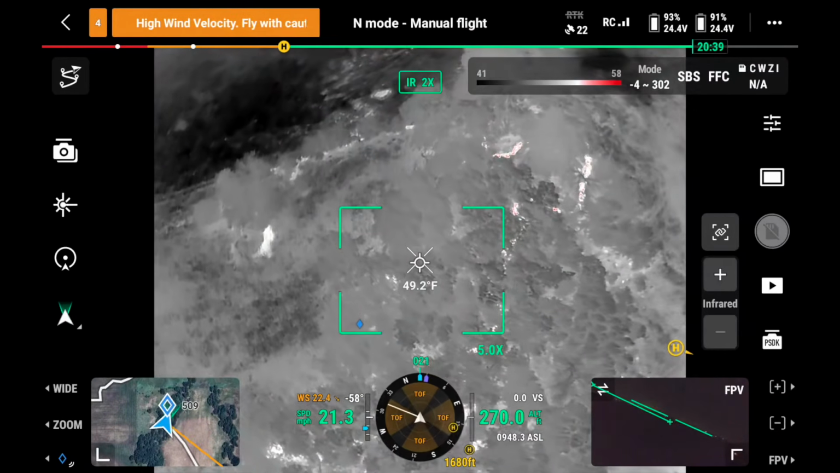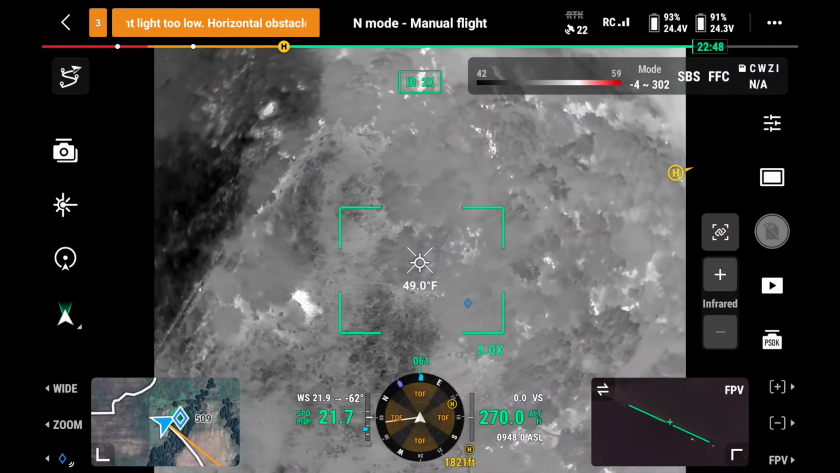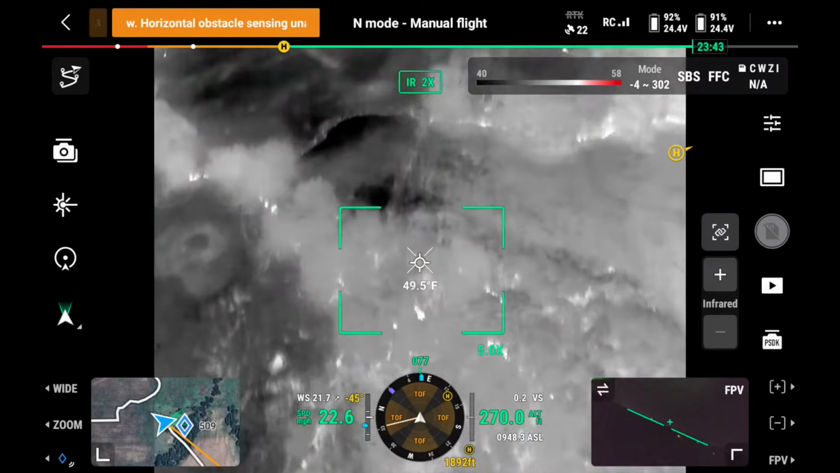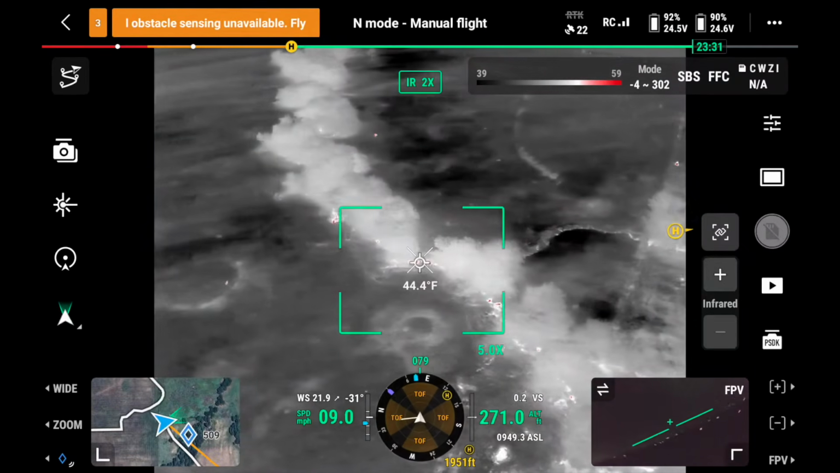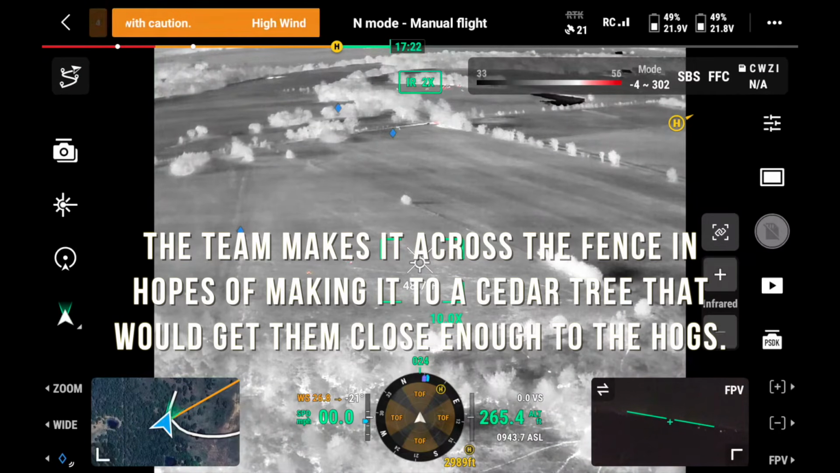Back north right there. Yeah. I thought there was some on the east side of that brush. Yeah, so they're definitely not where they were. Oh, there they are right there. Alright. There those guys are.